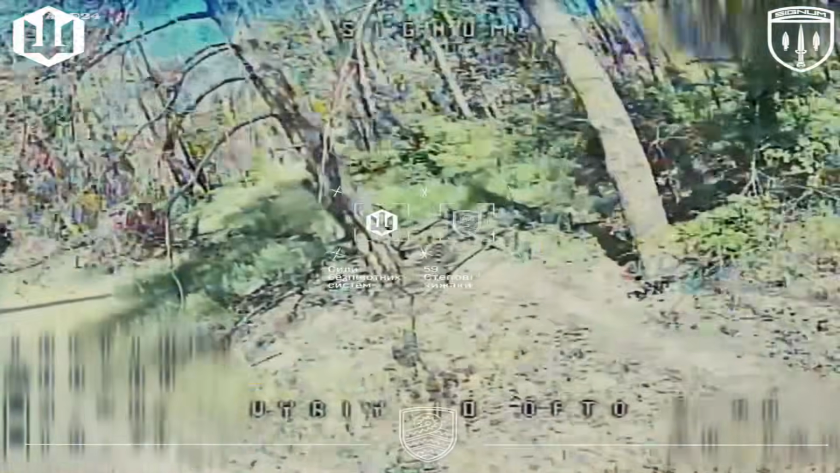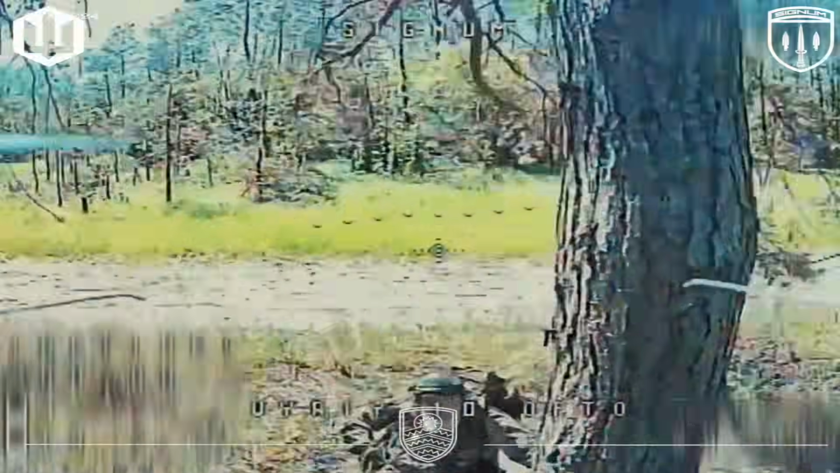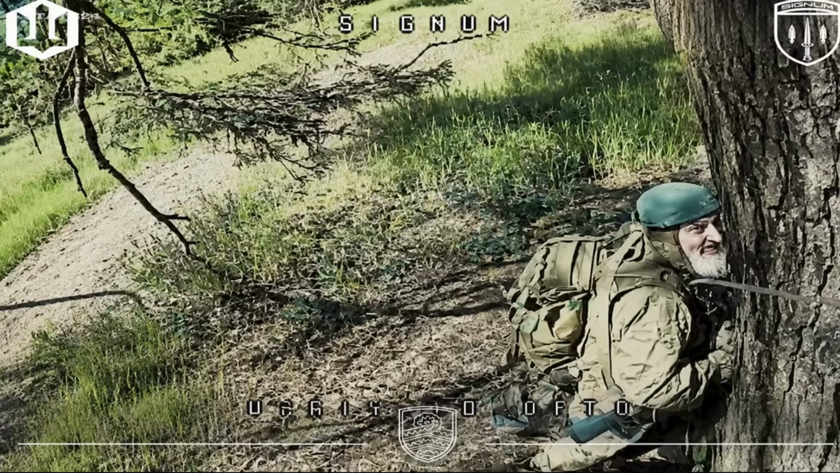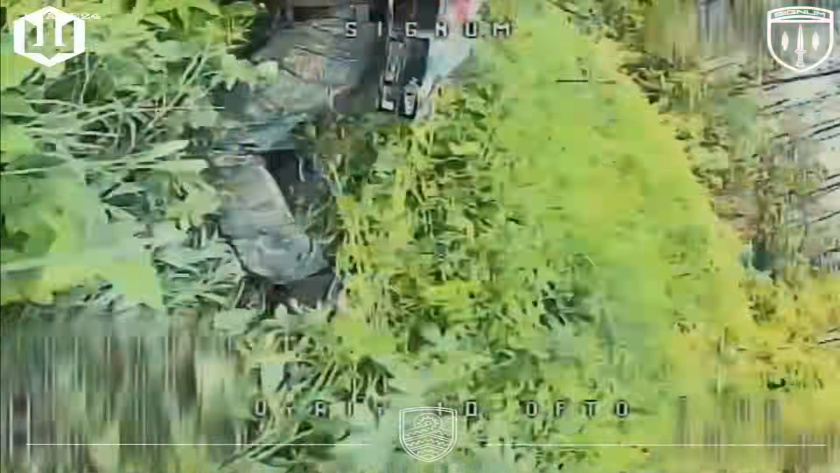This soldier, targeted by an FPV drone, tried to use a tree as natural cover, but it didn't work. One noticeable detail was the soldier's advanced age. The strikes never stopped. Signum Battalion, Lyman direction.